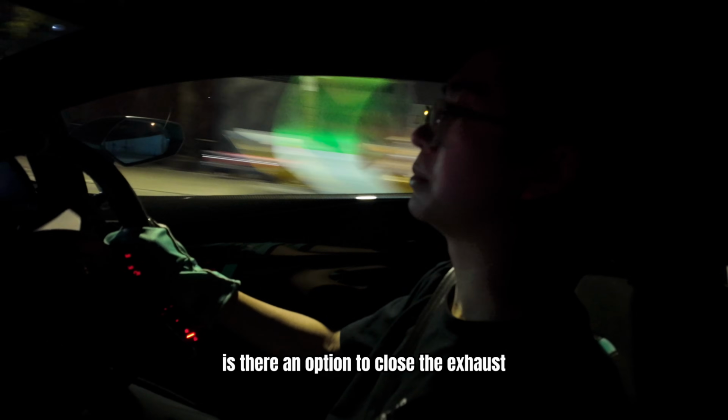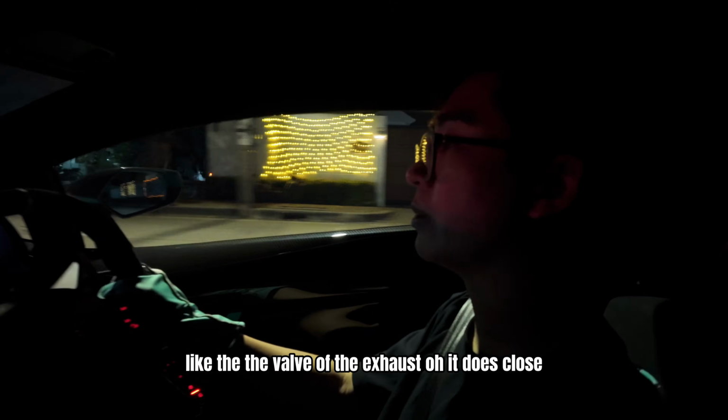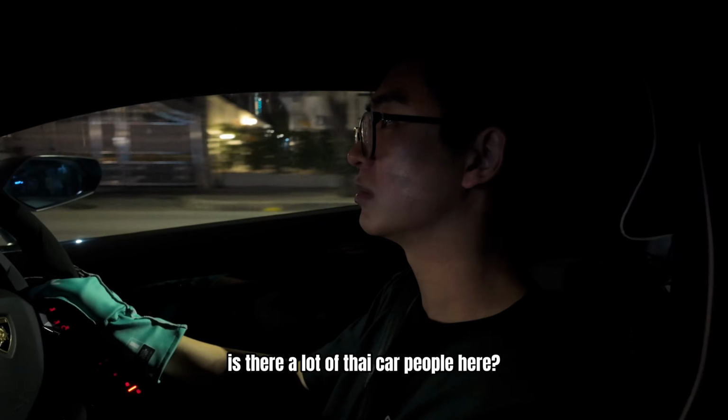Is there an option to close the exhaust, like the valve of the exhaust? Oh, it does close below 3.5. Okay, but then it opens automatically. So there's no way to drive this car quietly. Just drive below 3.5. Like here, this is closed.